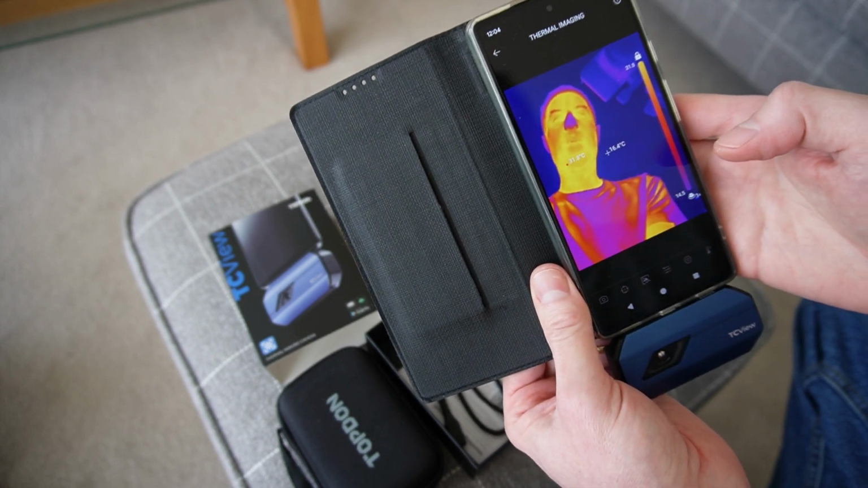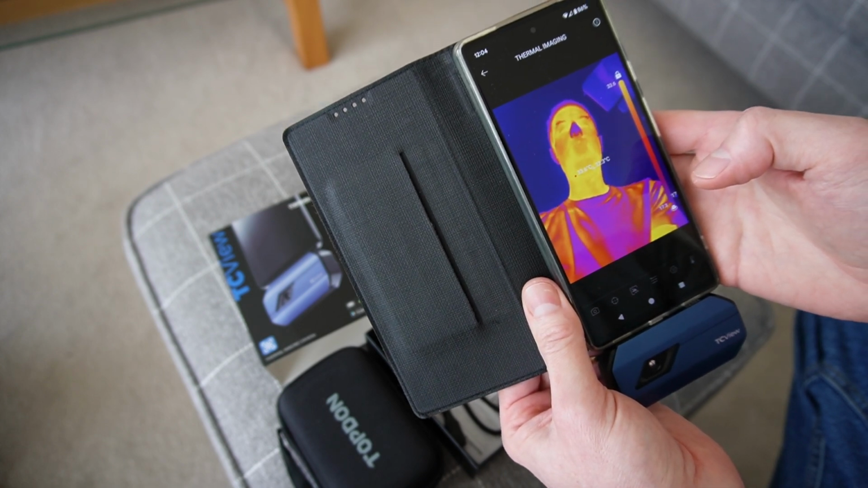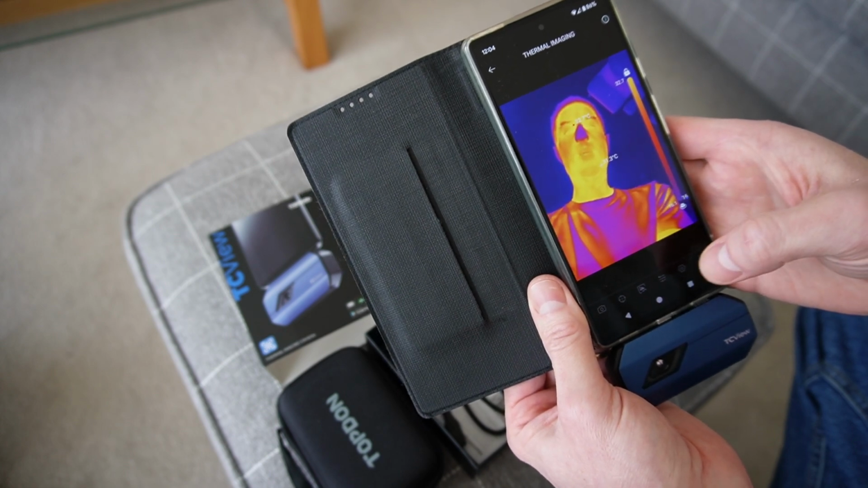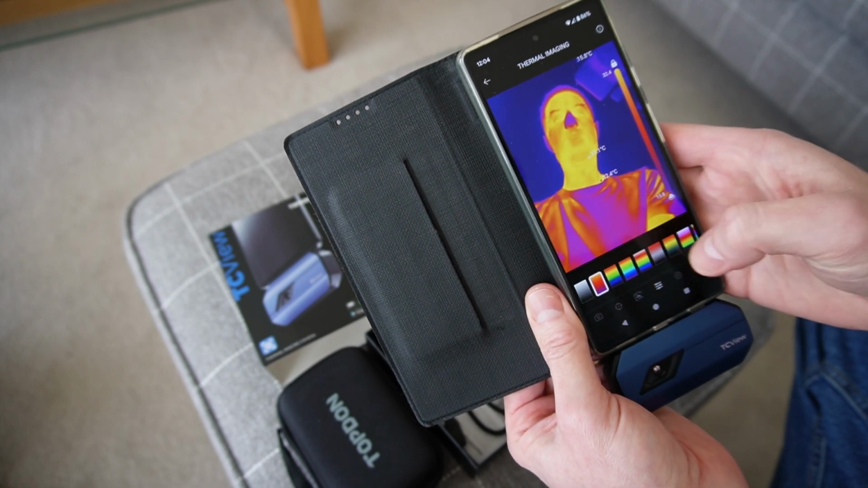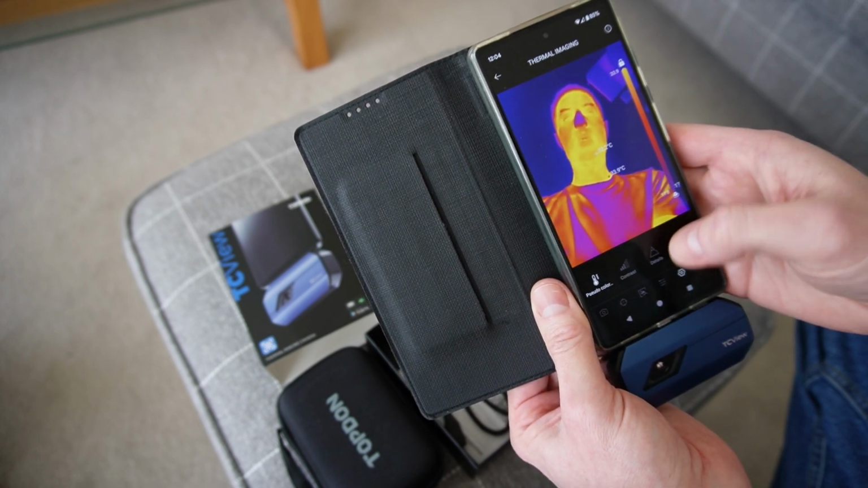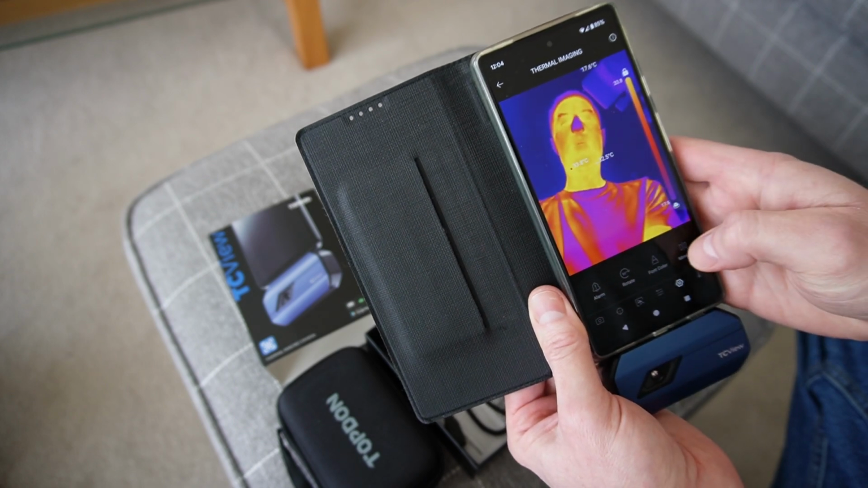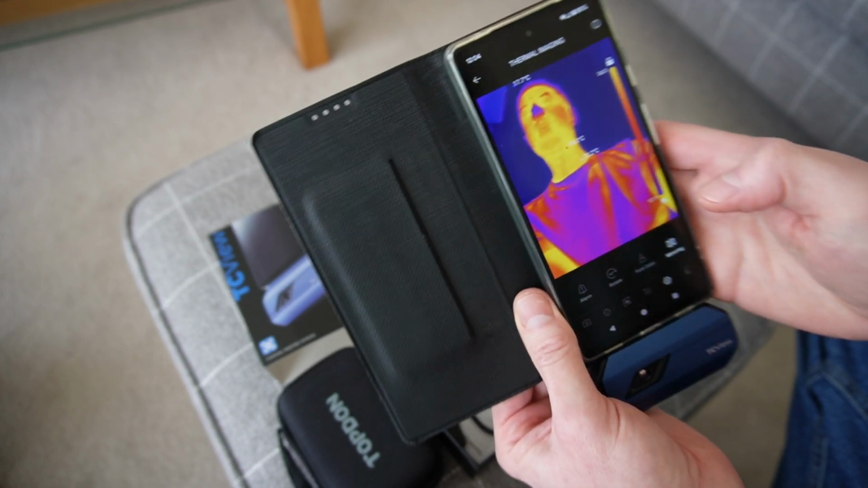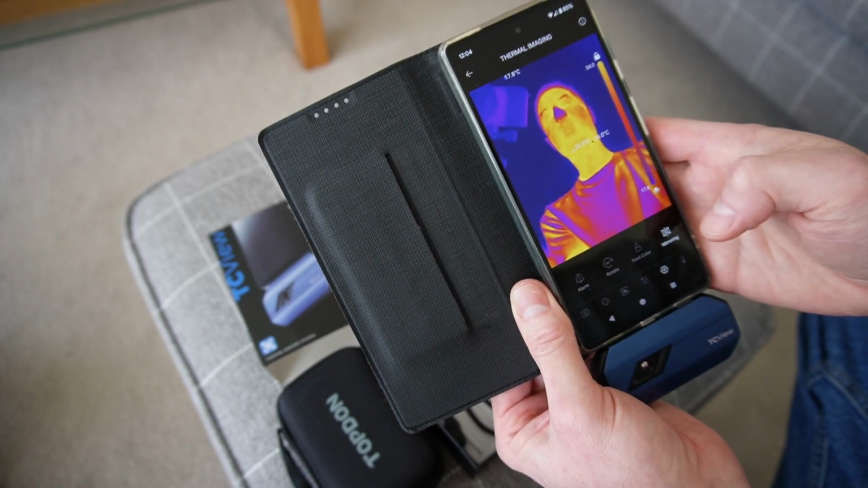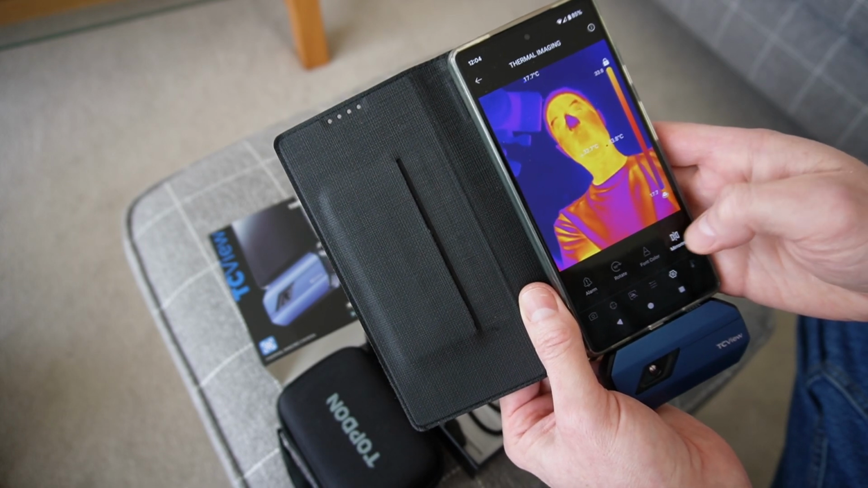One thing you can do here, this isn't a full review by the way, this is just me showing you what it's like to use when it comes to finding hot spots and cold spots in your house. But there are a few things you can do here. You can change the color scheme, and change the contrast and all that other stuff. With this one here, you can mirror it so that it's like selfie mode, which is a bit more appropriate for when you've got it facing yourself.